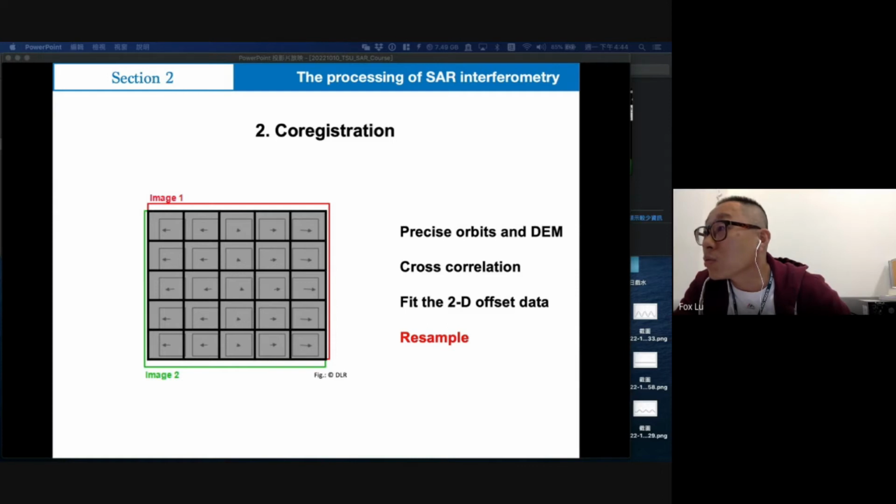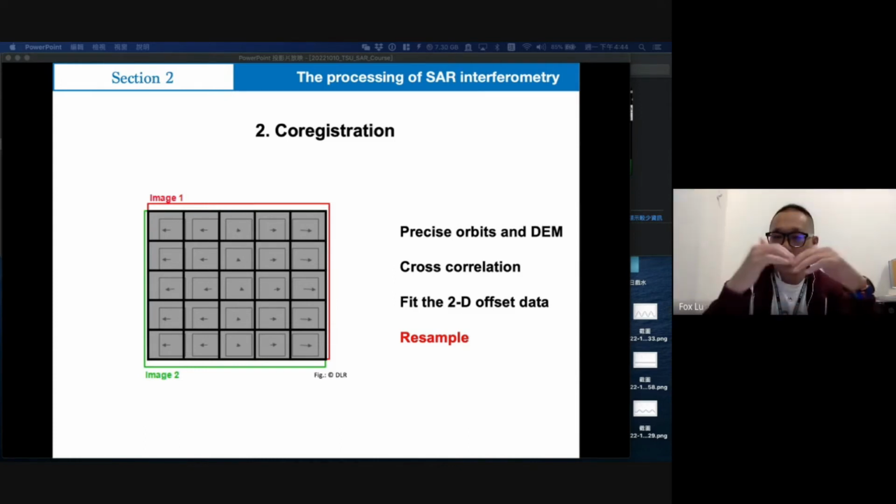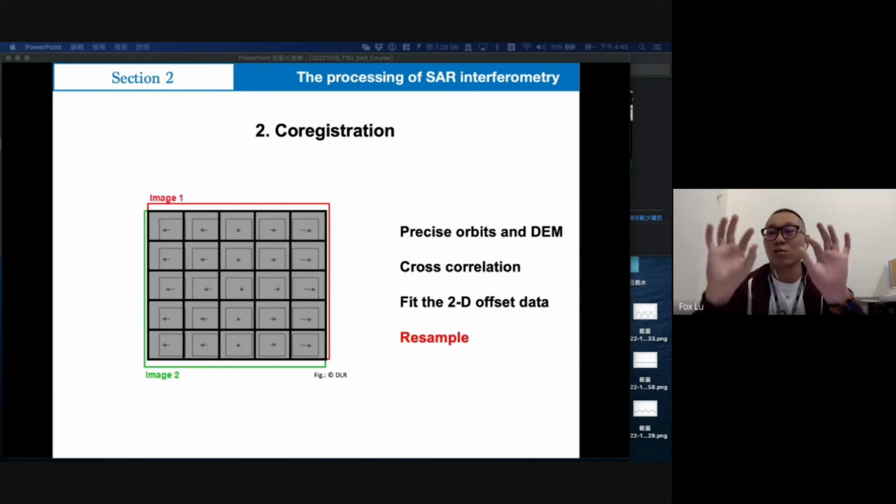Okay. An ascending image and a descending image cannot be processed together because their look angles are quite different. If you have a mountain area or some topographic features like buildings, the ascending look angle and the descending look angle are quite different because the reflected signal is totally different.